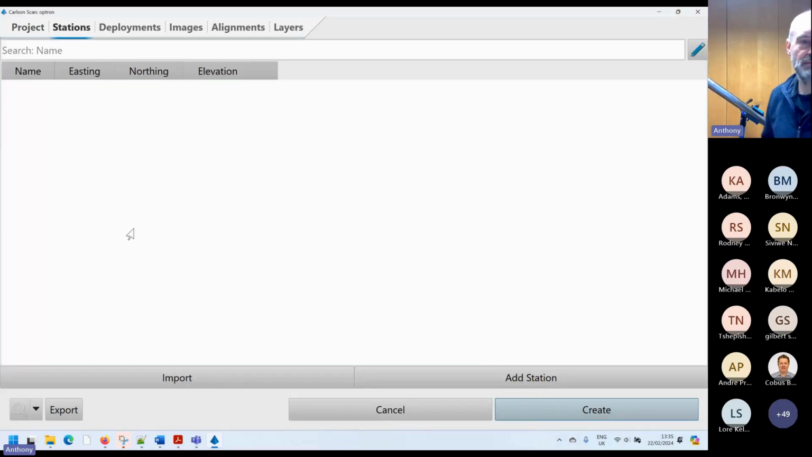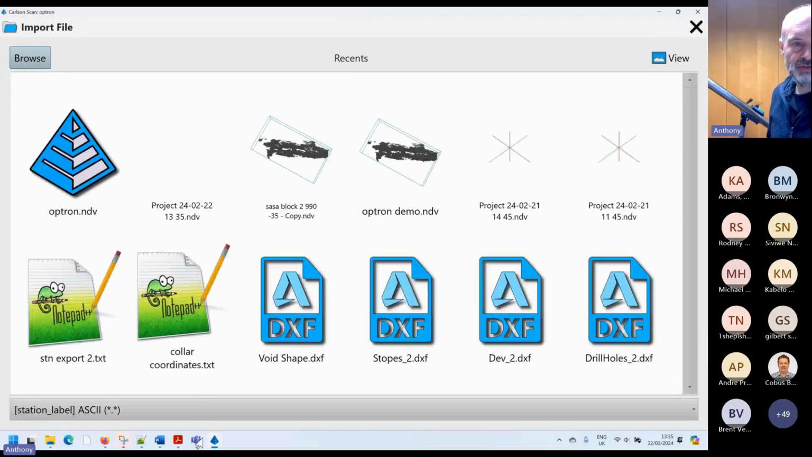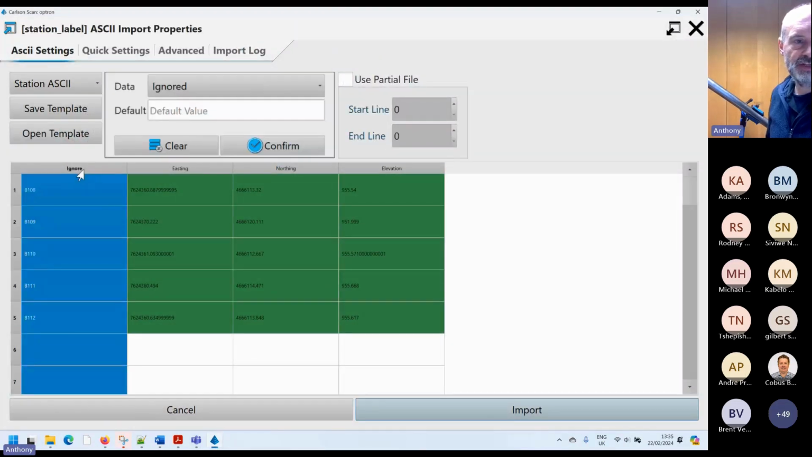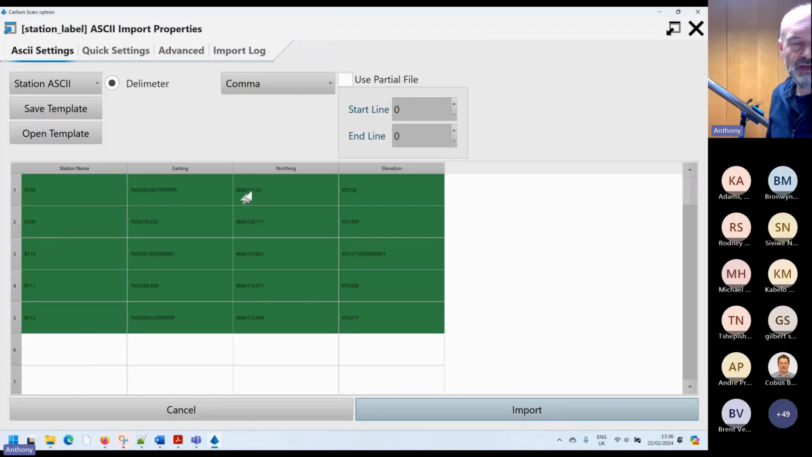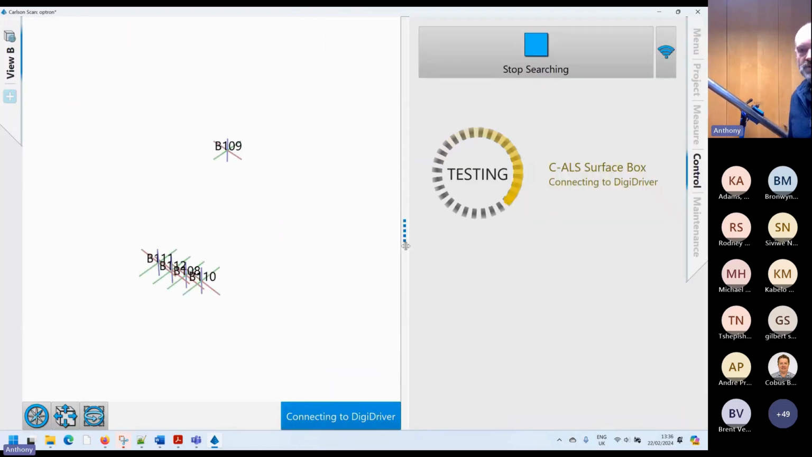Also, we can import collars. So if you have a bunch of collars that you're going to be deploying down, and you already know the coordinates, you can import some collars. So let's see if I've got any collar coordinates here. So this is just a CSV text file with some collars, the names and the XYZ coordinates of the collars. So if I import those into my project, these are all the starting points for my deployments, the surface collars. So if I create this project now, we automatically connect to the cavity scanner.